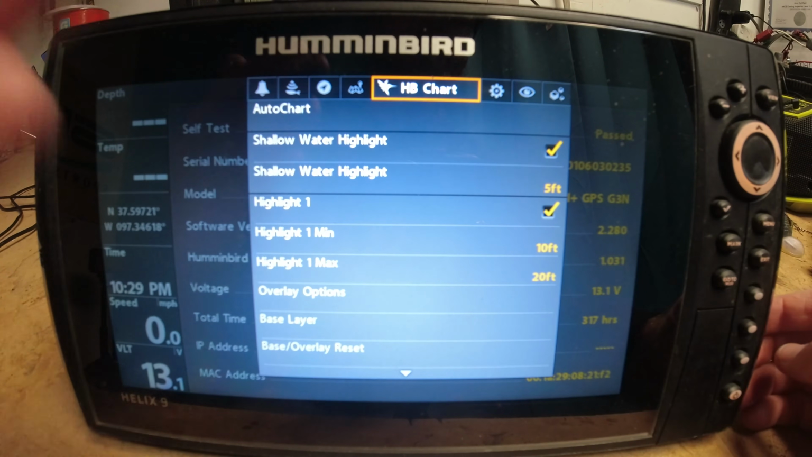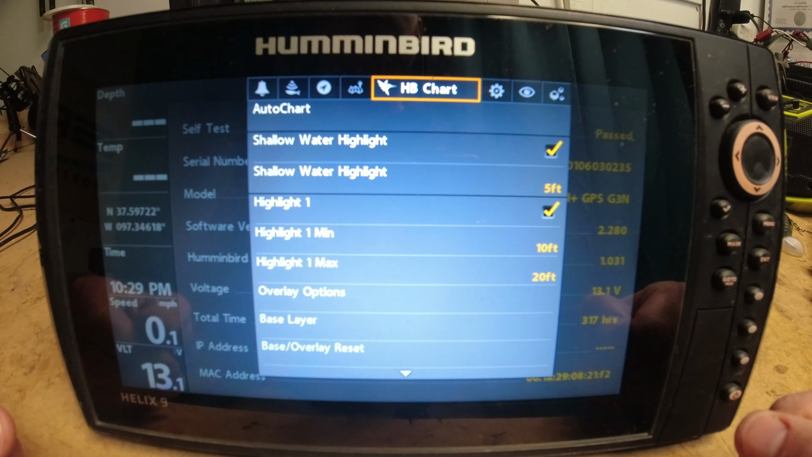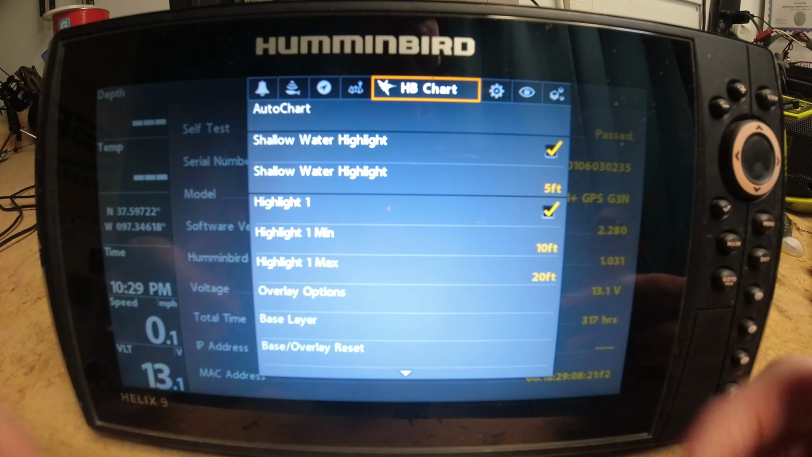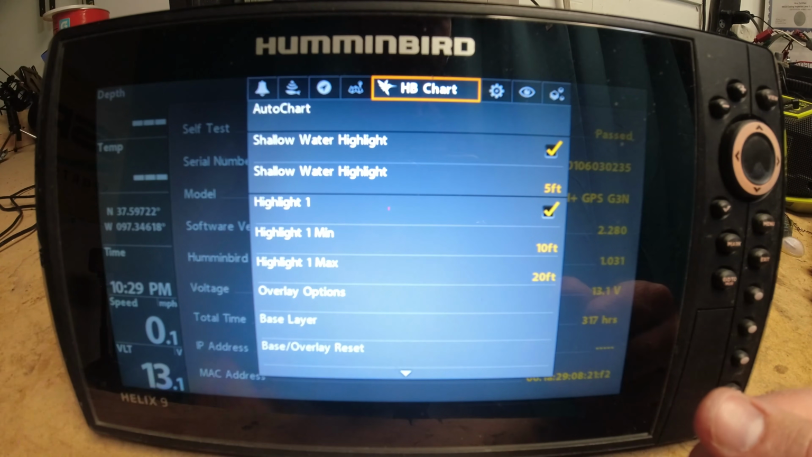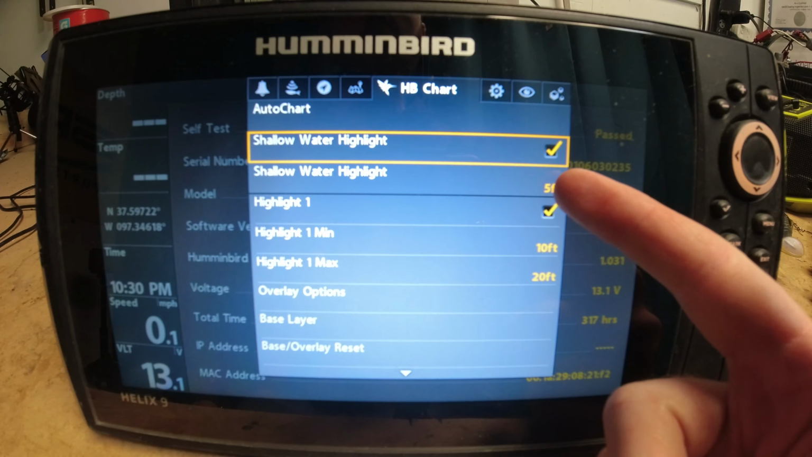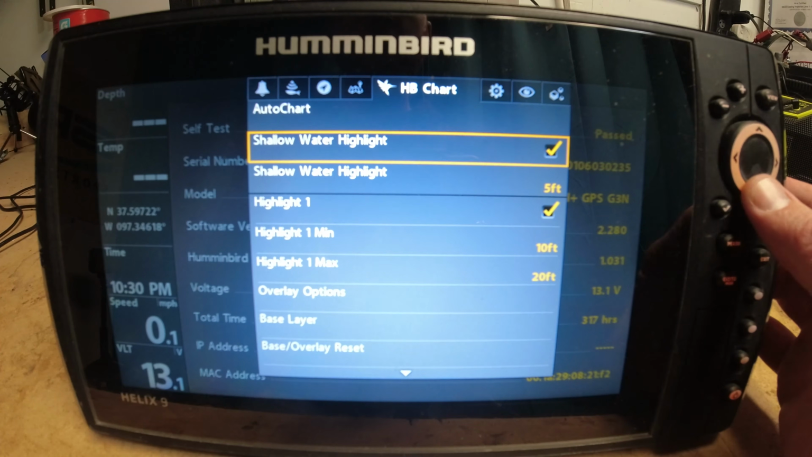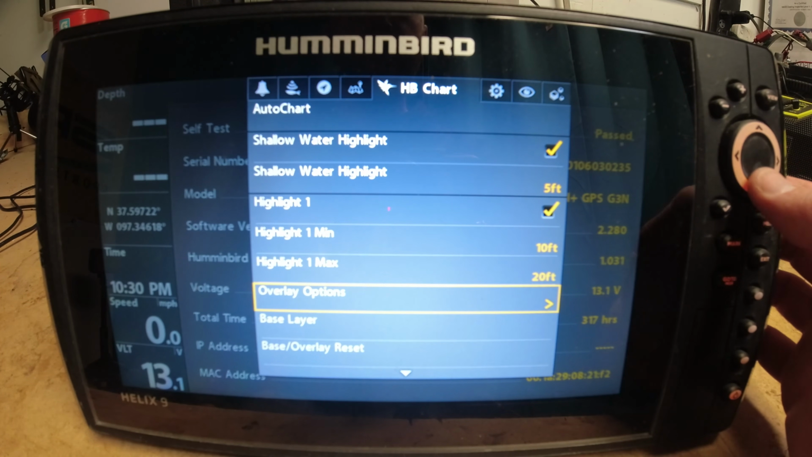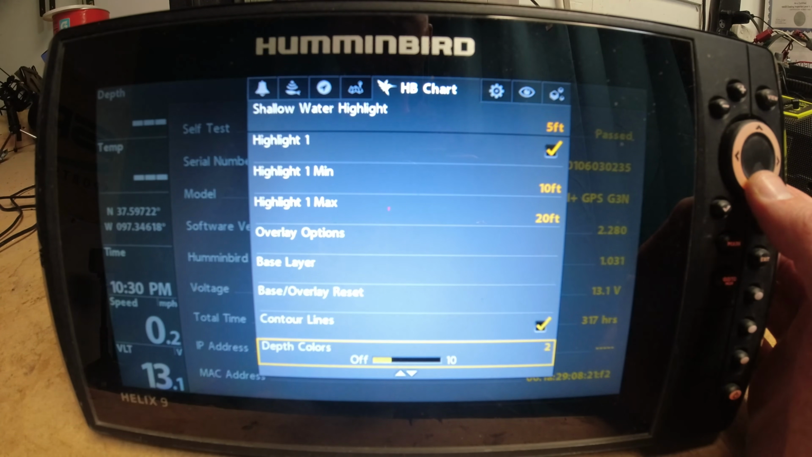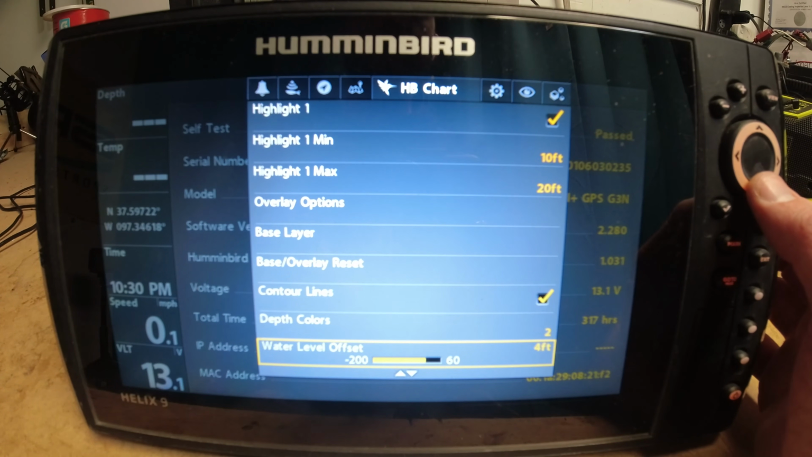Okay, the next thing that I want to mention, and I'm only going to mention it very briefly because I have gone over this in great detail in another video. I will go ahead and put that in the cards above, so if you guys want to check that out, definitely do so. This is the Humminbird chart tab. You do have the shallow water highlight, as you can see here. You can determine what depth you're highlighting. You've got highlight number 1 minimum and your highlight number 1 max. And then you also have your depth contours. You can go here and determine the different color palettes essentially that you have there.